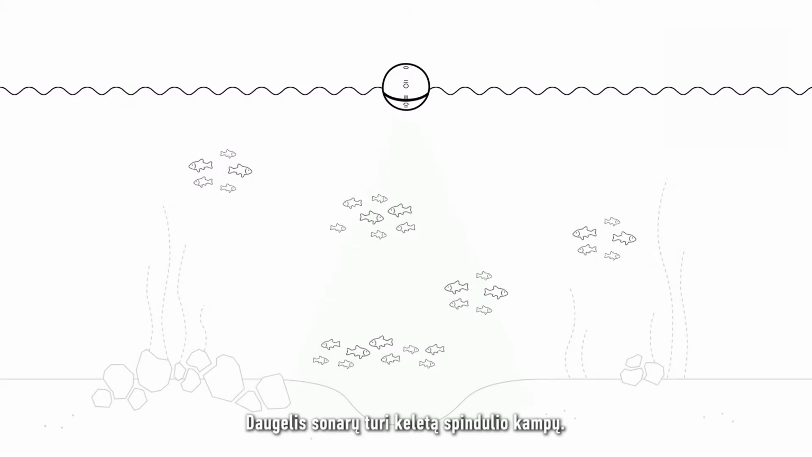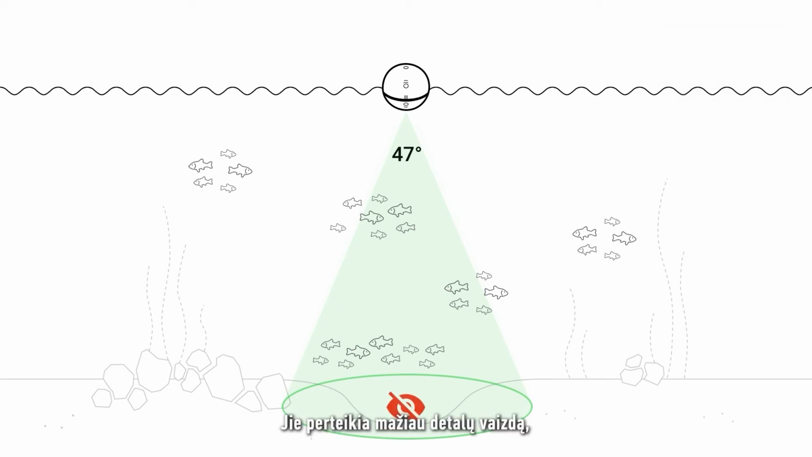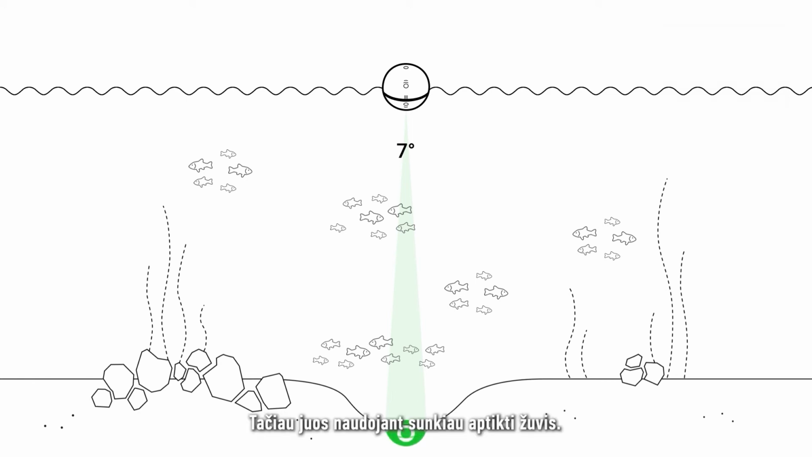Most sonar models have a selection of beam angles. Wide beams are good for finding fish quickly because they cover a large area. They provide a less detailed image and are less accurate in finding bottom features. Narrow beams provide a very detailed image and are more accurate in finding features and displaying bottom hardness. They are less likely to show you fish.